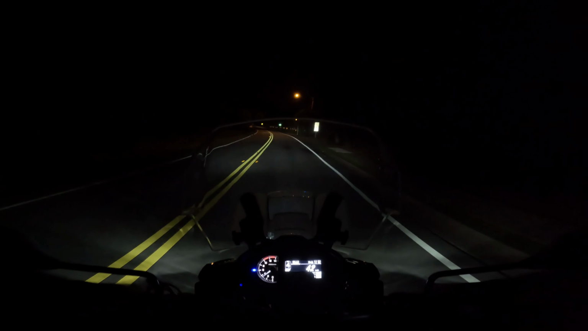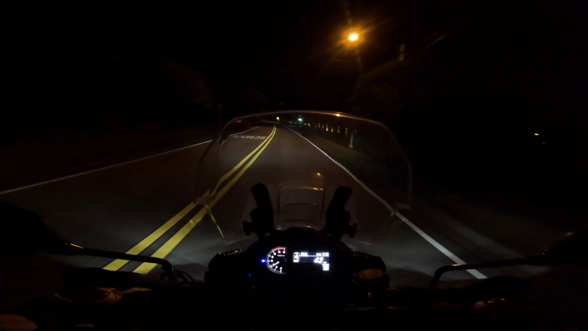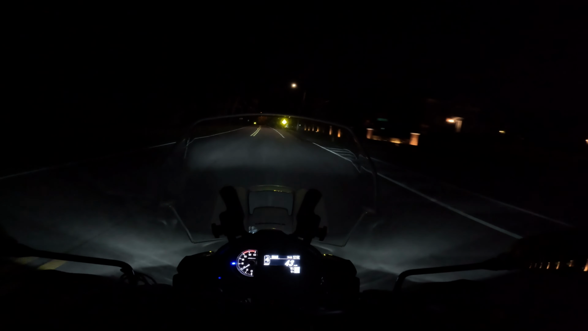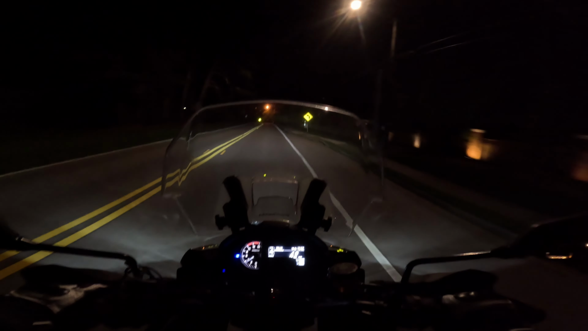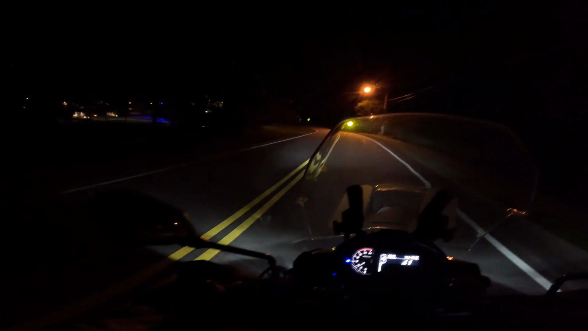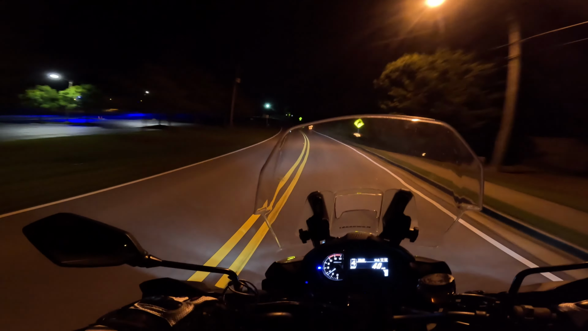I think the lights on this bike are really good, the LEDs. I've heard other people say, oh, the lights on the Versys 1000 are not great. And I'm like, okay. I guess compared to what I came from, then, you know, these are great.